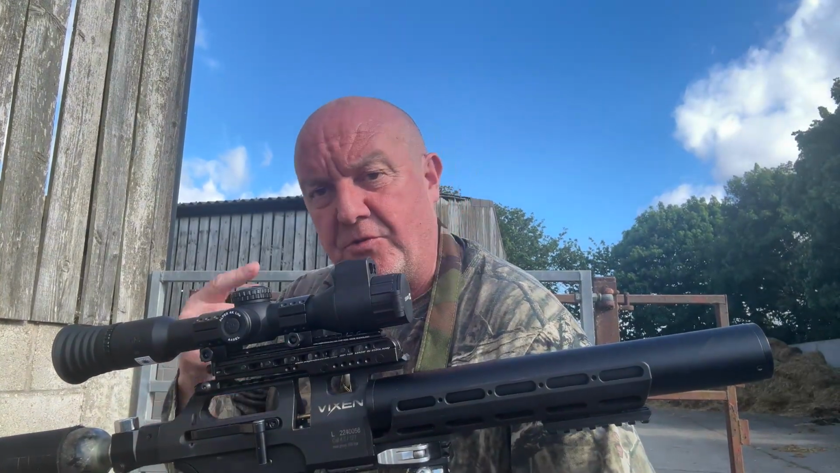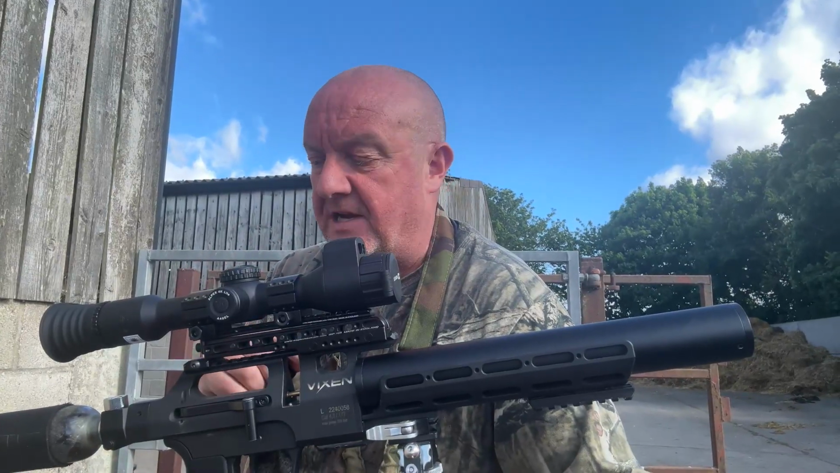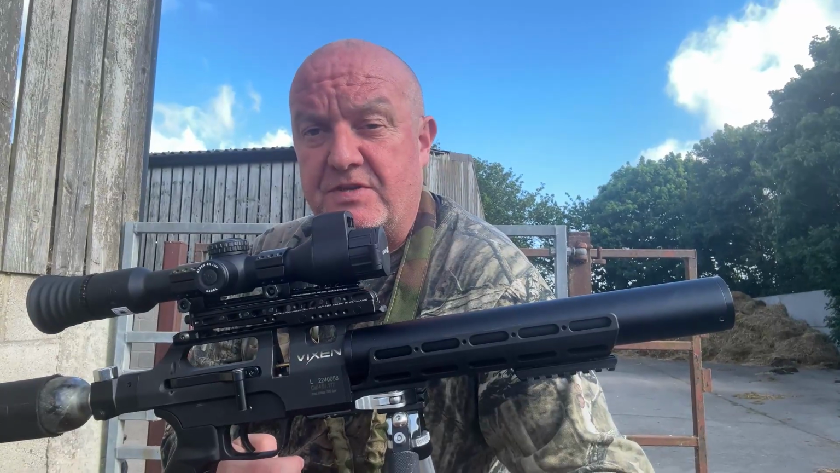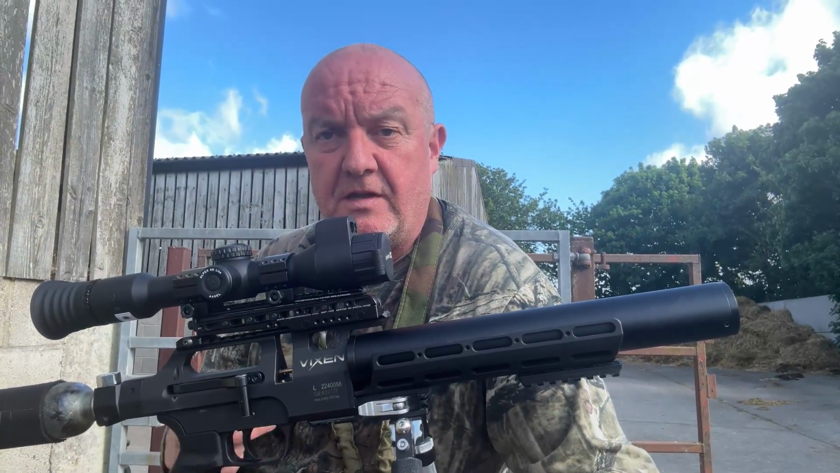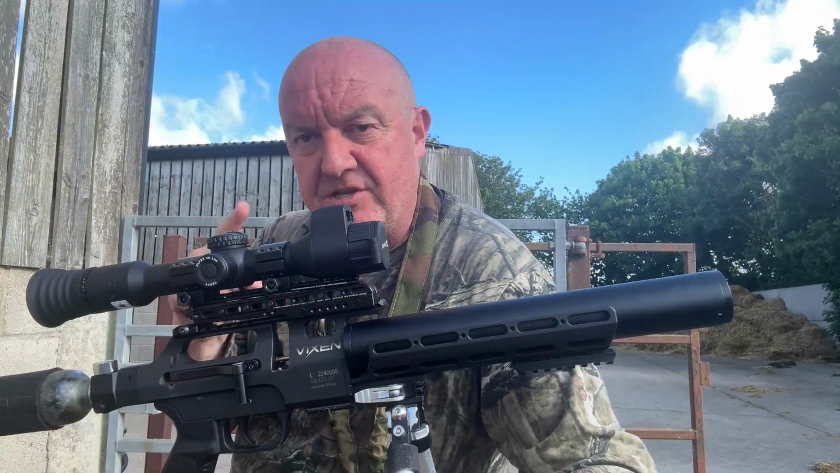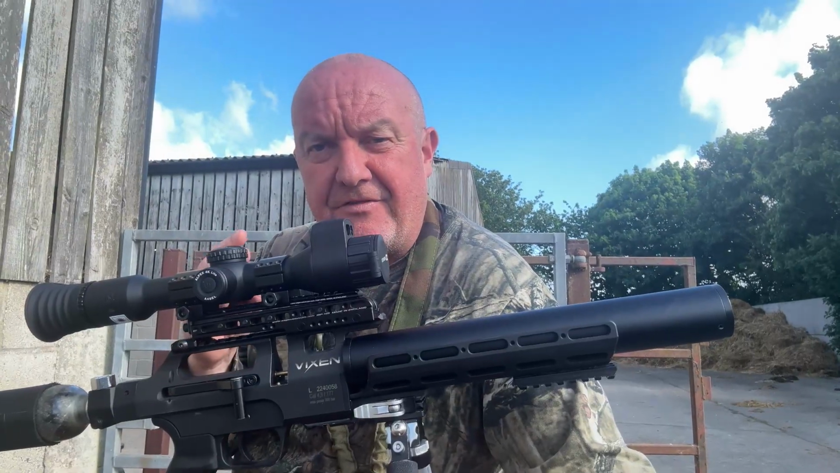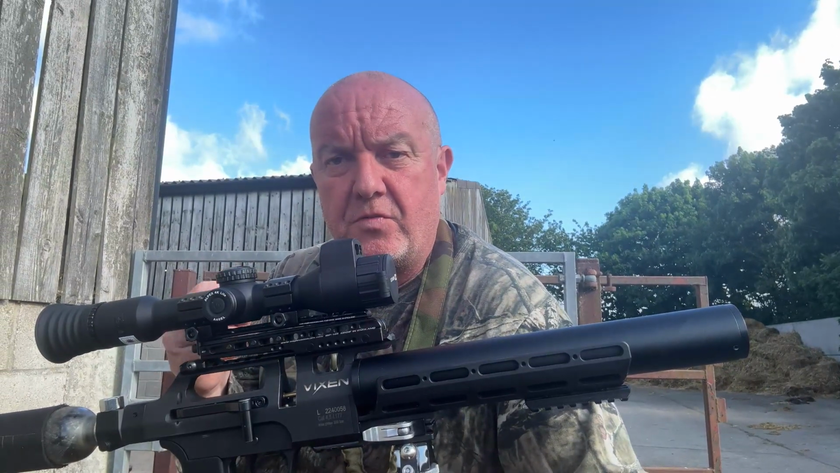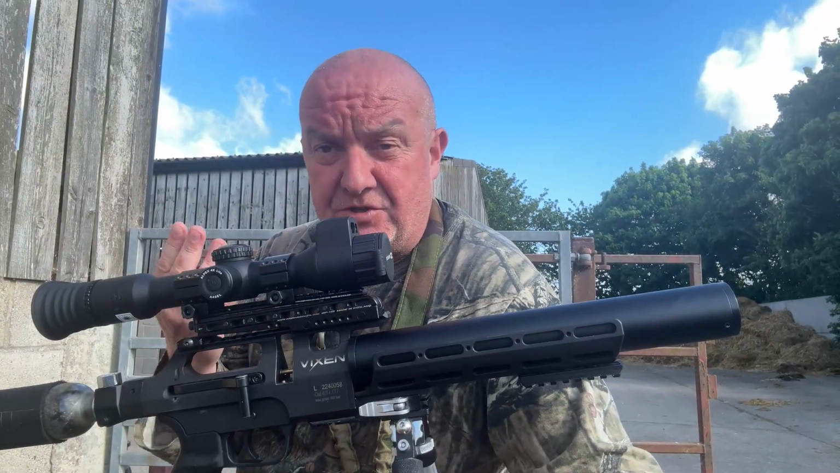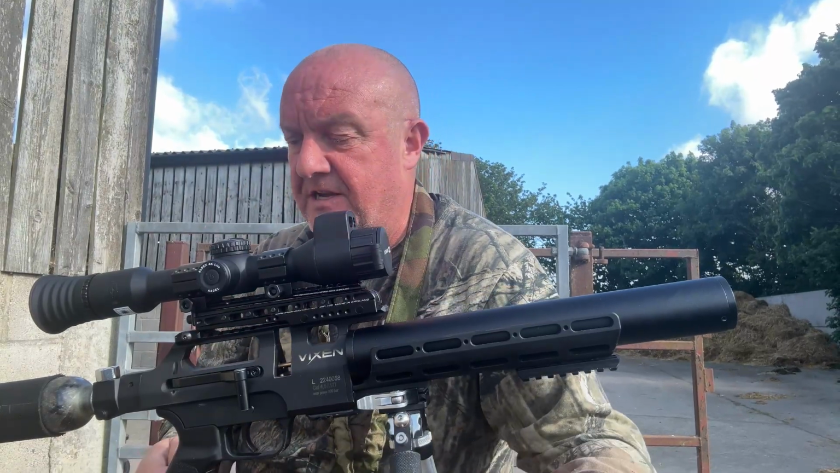It looks good. I don't know what the actual video footage is going to be like, but what you see through the scope's nice. But then when you put it onto 100 frames per second, which I'm sure a lot of people will, for me, I feel around the edges of the screen it starts to get a bit blurred out, kind of freezes, as if it can't cope with that amount of frames per second. So that might just be me, I don't know, but that's what I'm seeing, so that's what I'm going to tell you, being totally honest.